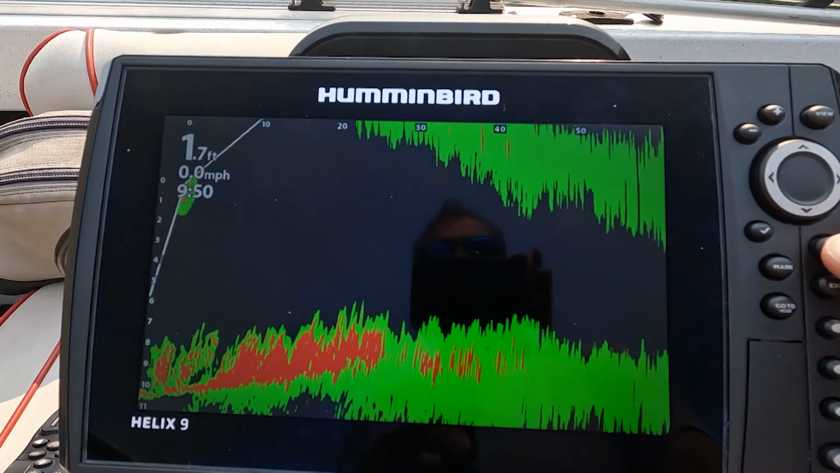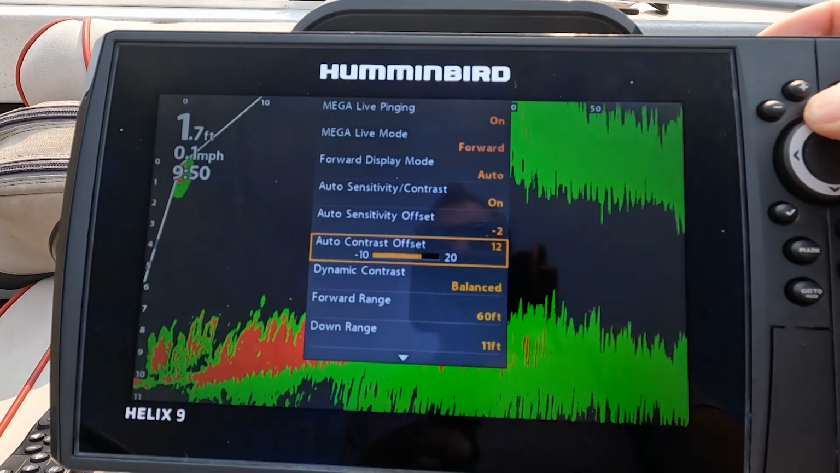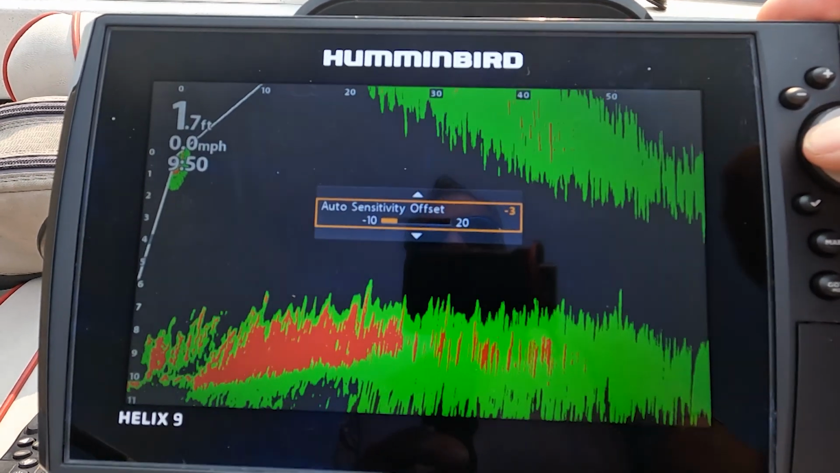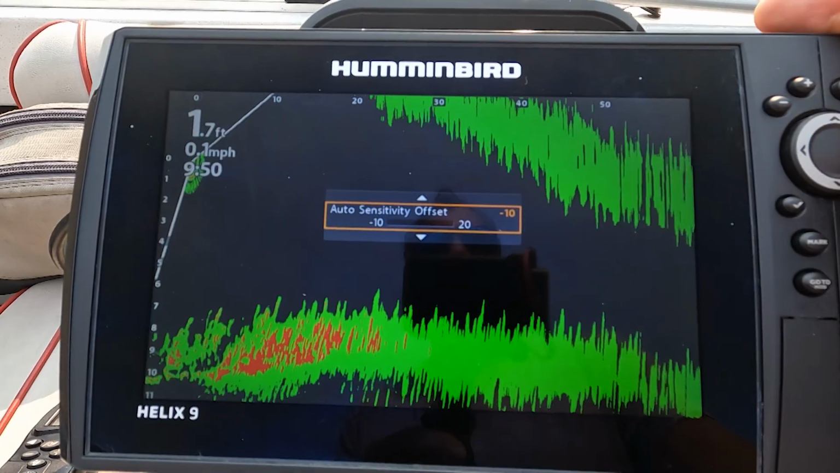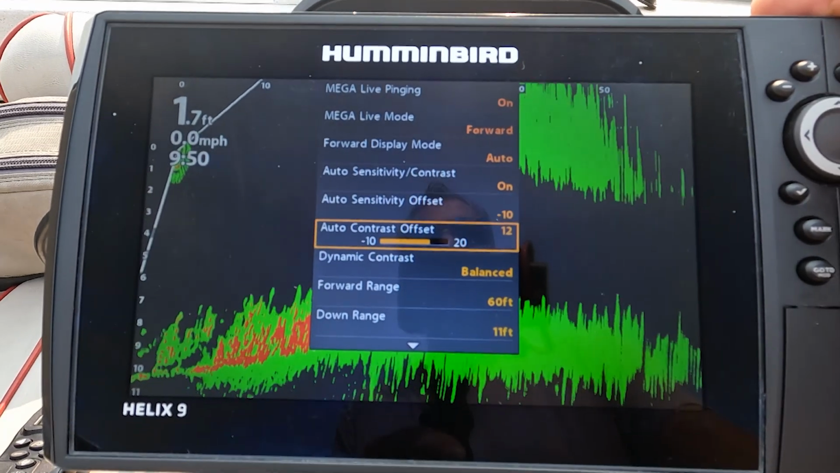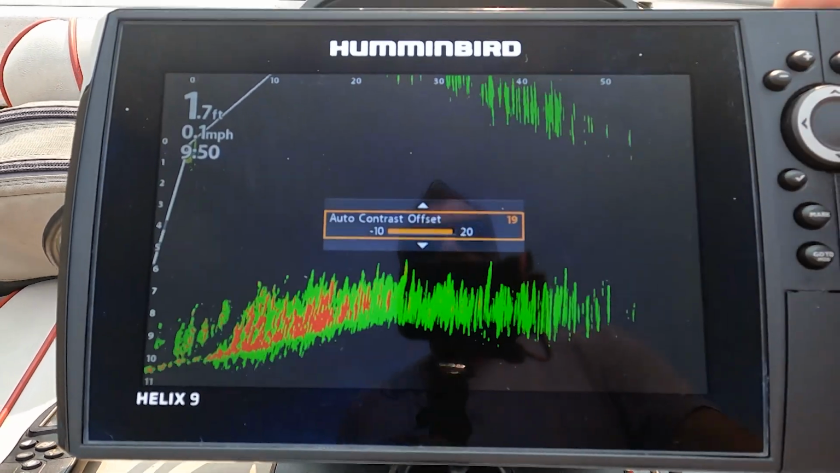So all you do is go down the menu, and these again are the only two things you have to tweak. So auto sensitivity offset, to get rid of all the static, you go more negative, and that will clear it up. You can even go right to -10. That's as low as it goes. Then I go down to my auto contrast offset and I jack it up, until I just get rid of most of that static.